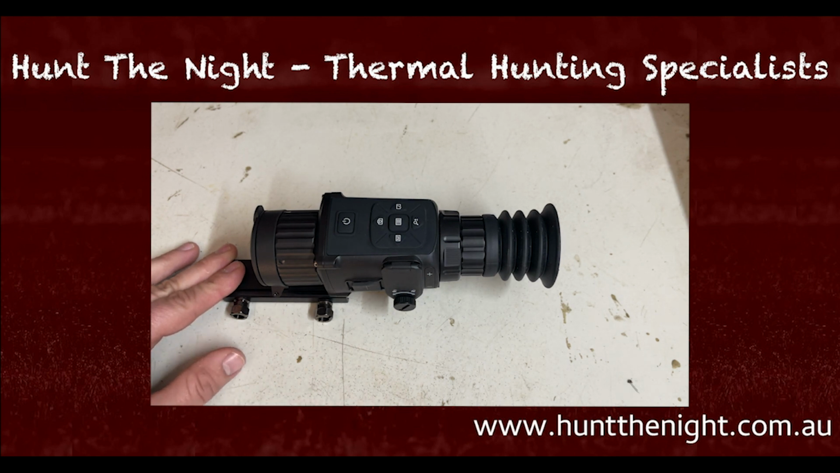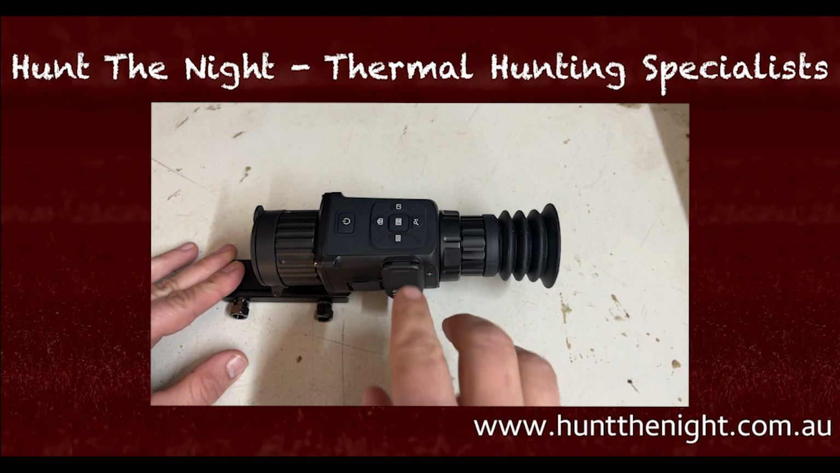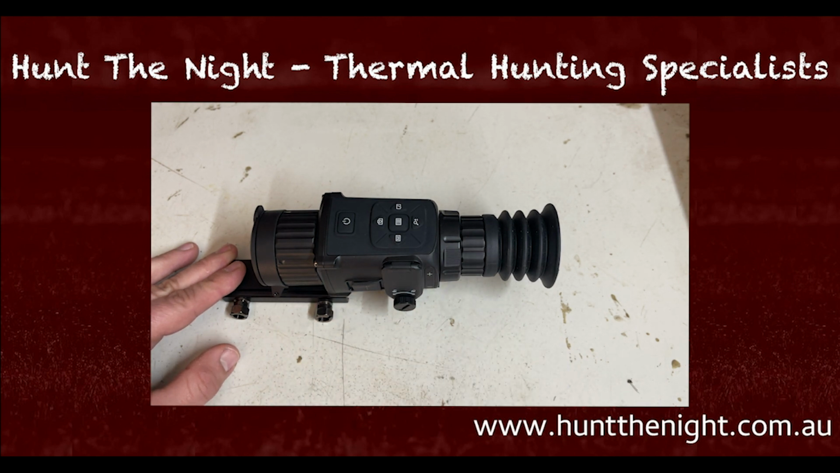My ATN had a lot of buttons, but I don't like the configuration. It takes a little bit of getting used to. When you have just one of these, it'll be okay, but I'm switching between several different brands all the time. I had this and my RL42 side by side in the field, so for me, it's just a little bit confusing. I just had to keep looking at it.